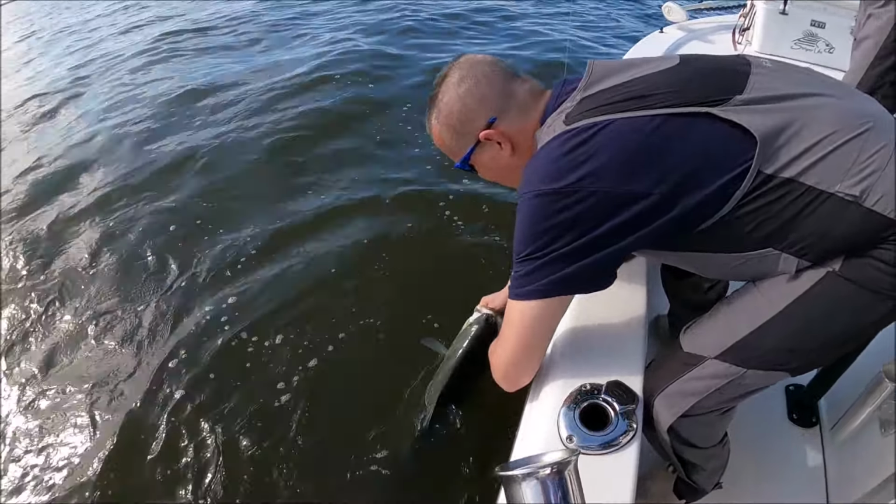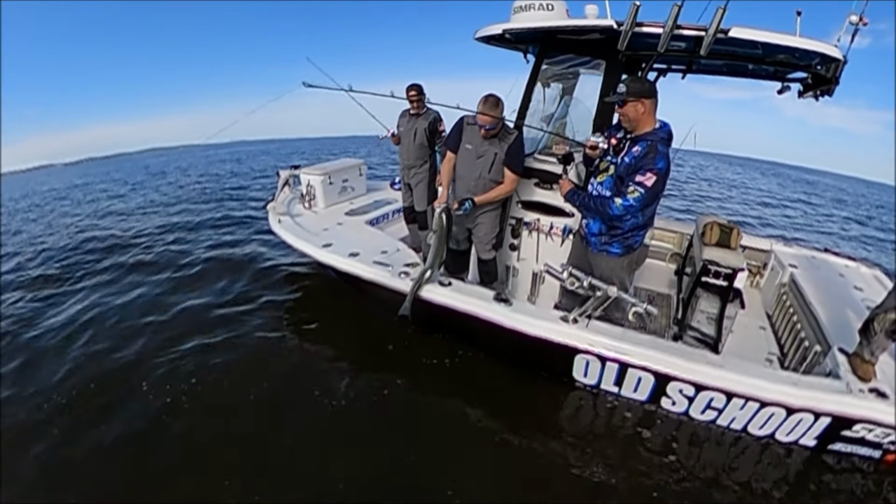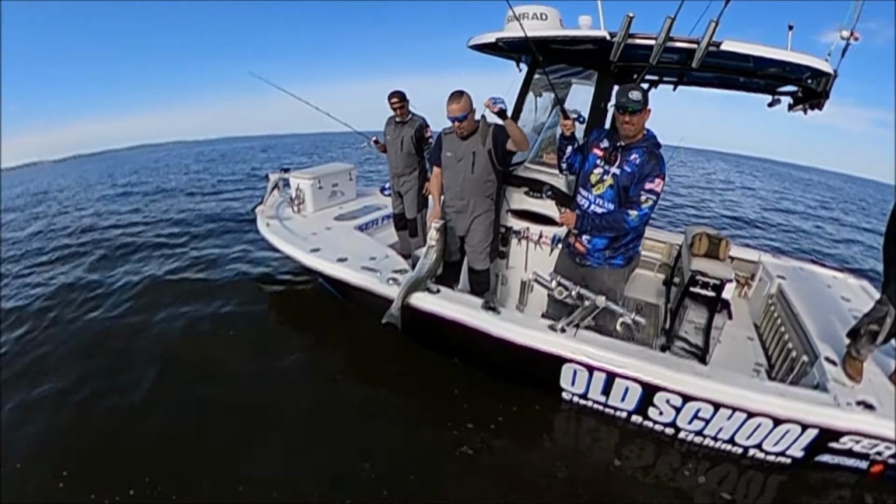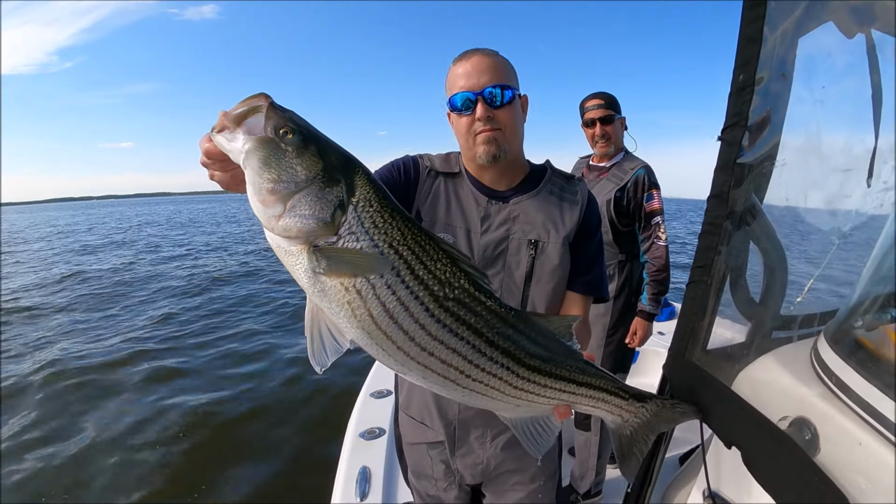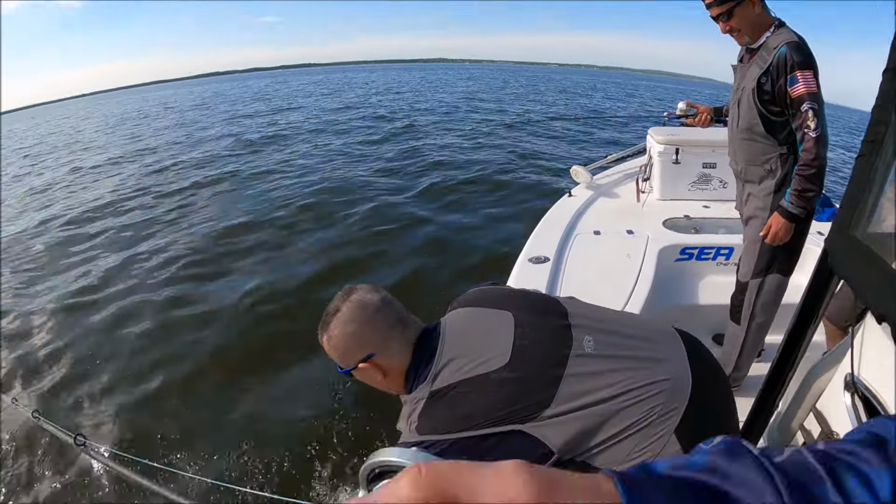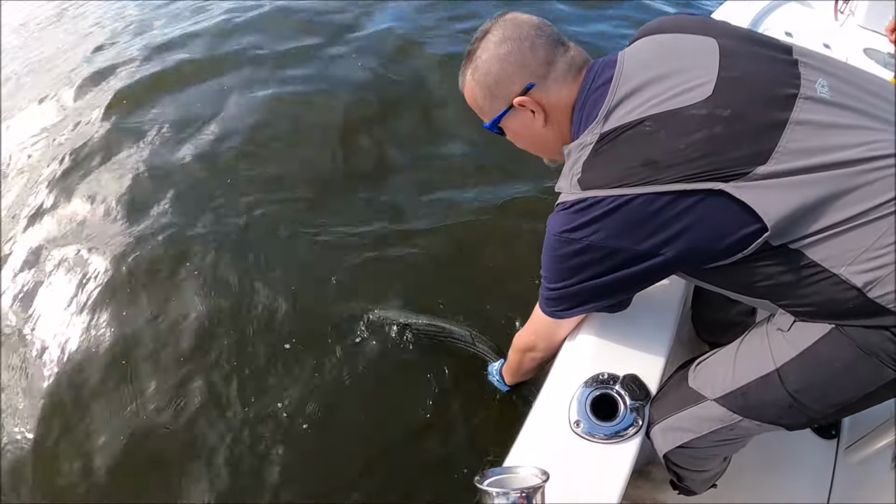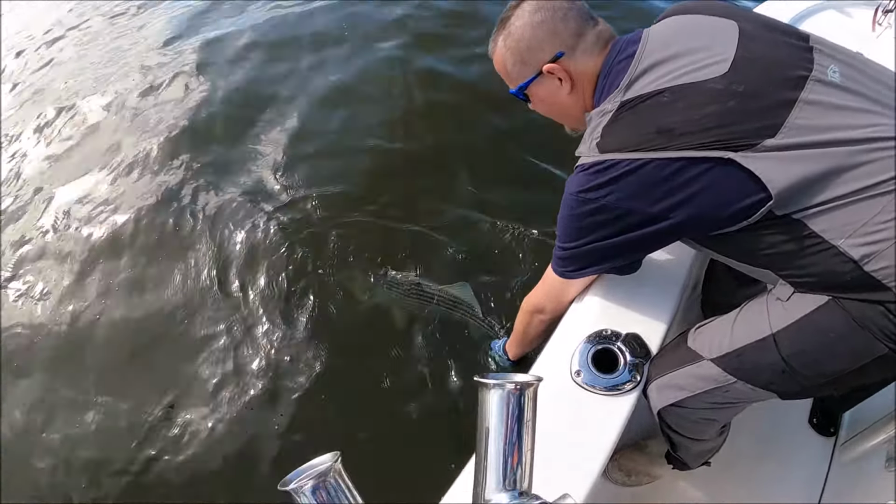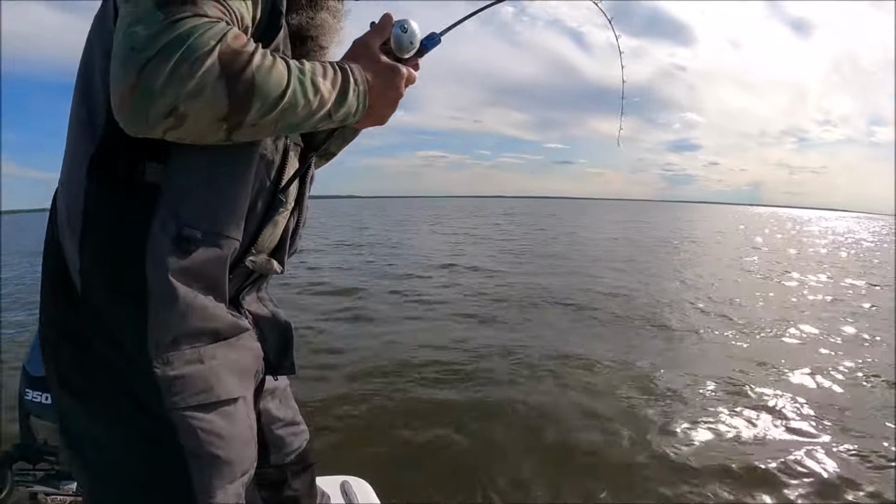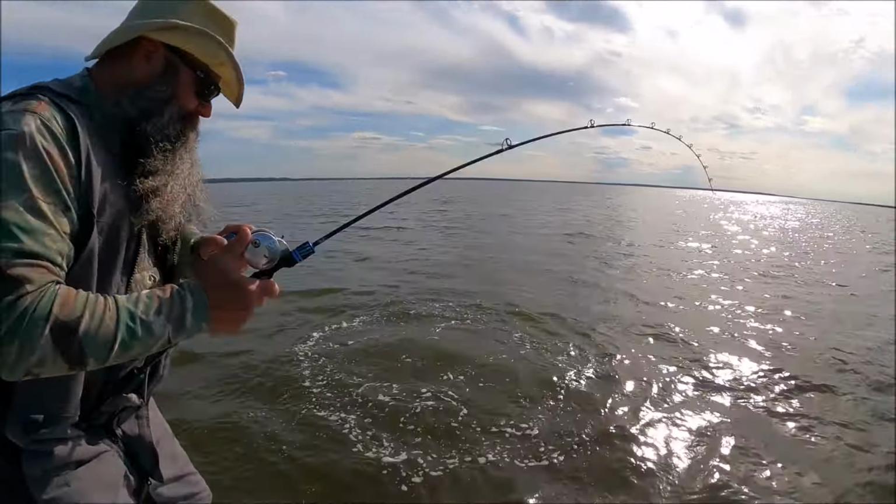Ah, barely hooked. Look at that. Barely hooked. Piece of skin got it. Pretty fish. Here she's getting ready to go right now. She's already mad. Look at that.